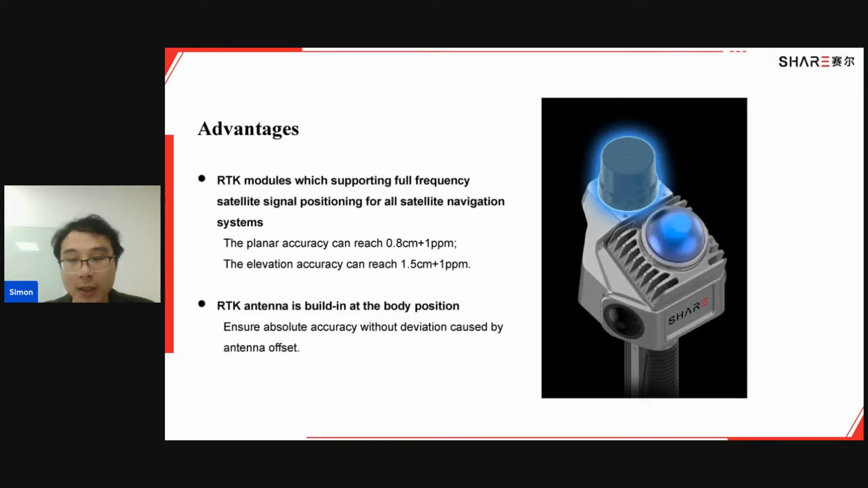That means even in the countryside, in a forest, or somewhere not so close to the urban area, you can always get signals from satellites. Using these signals, the positioning function ensures the coordinates are exact. The planar accuracy can reach 0.8 centimeter, and the elevation accuracy can reach 1.5 centimeter.